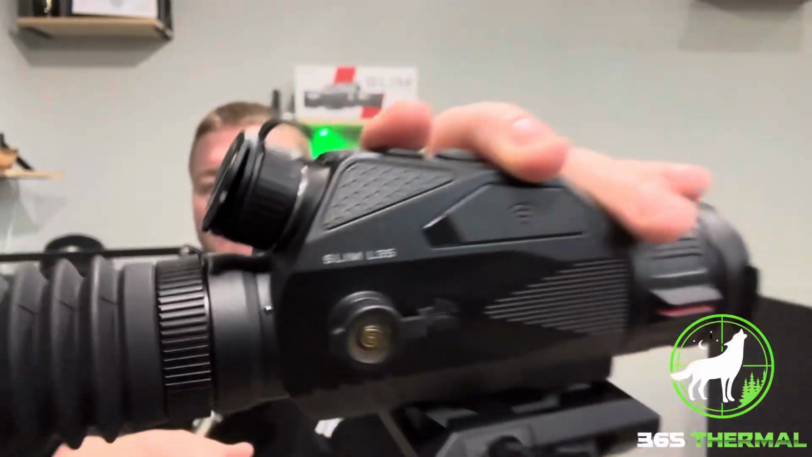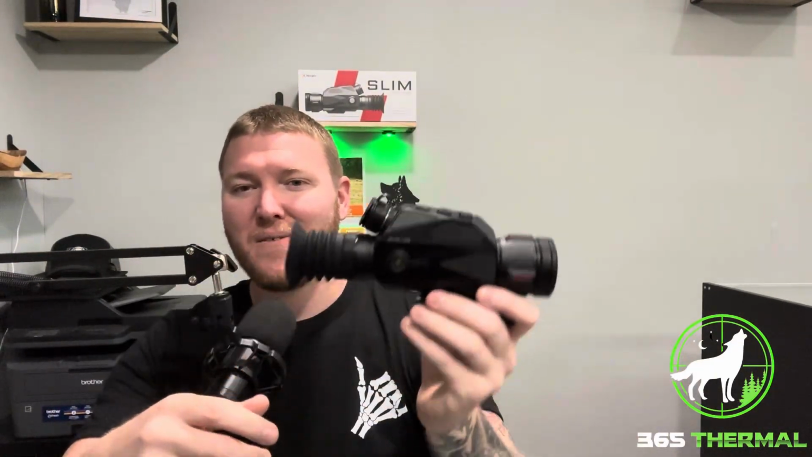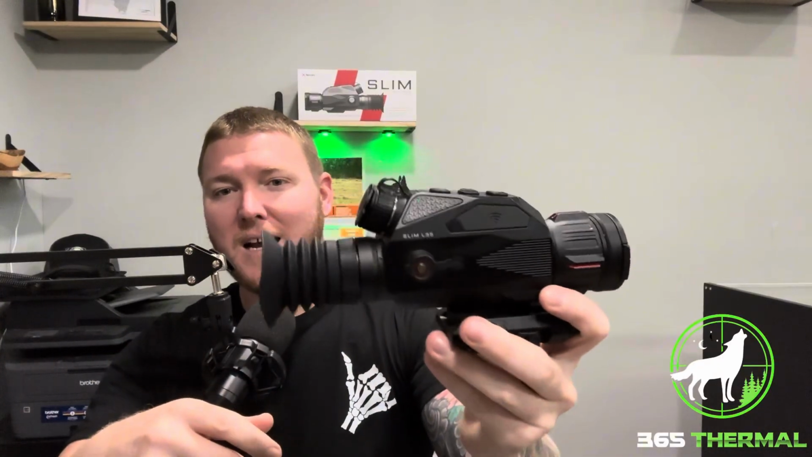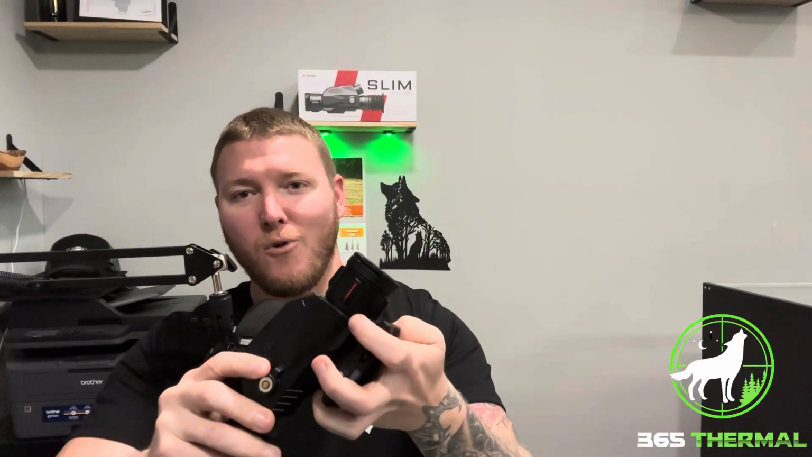This thing, I would say, is one of a kind, but they actually have two versions of this. So this is the L35, and then they have the H35 also, but the design itself is one of a kind, and so is the mounting system. This is a thermal rifle scope and a monocular all into one. Check it out.